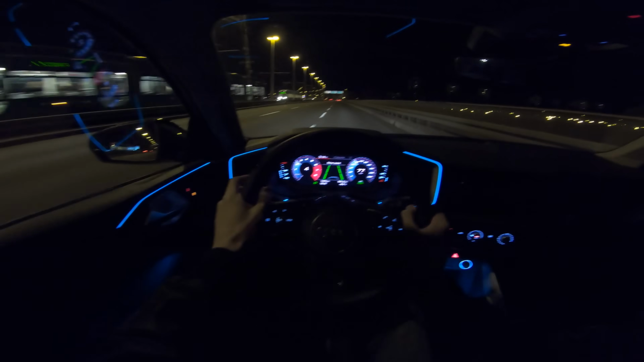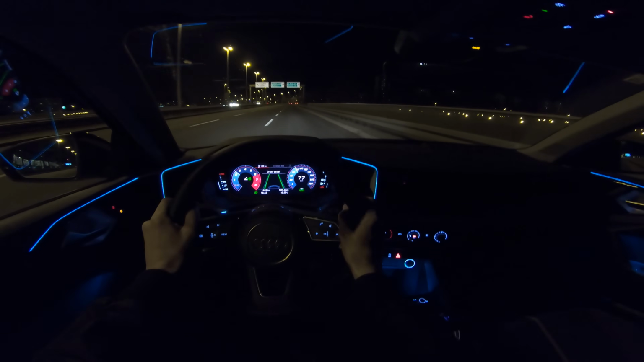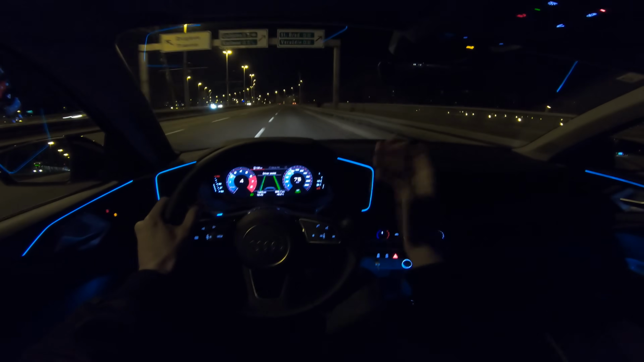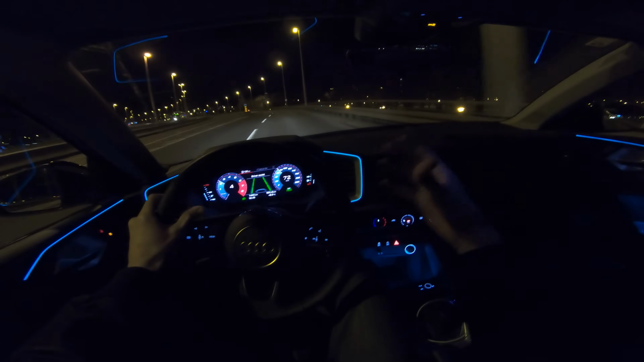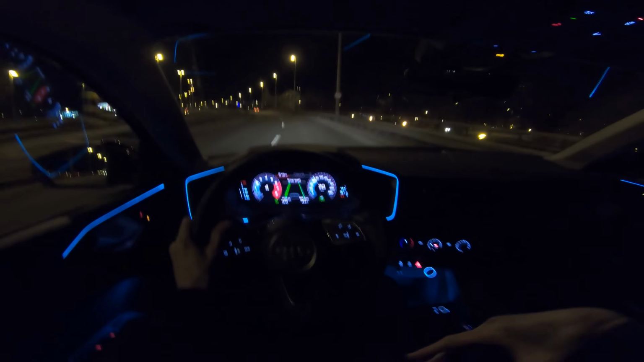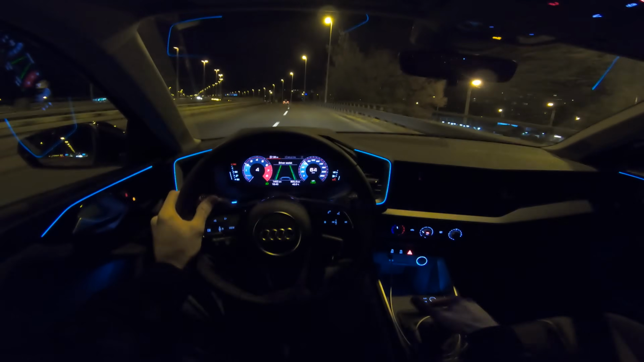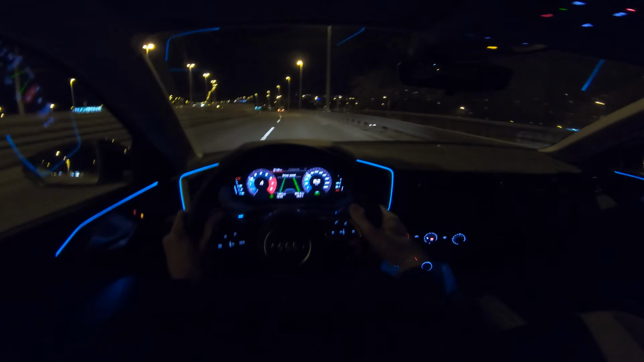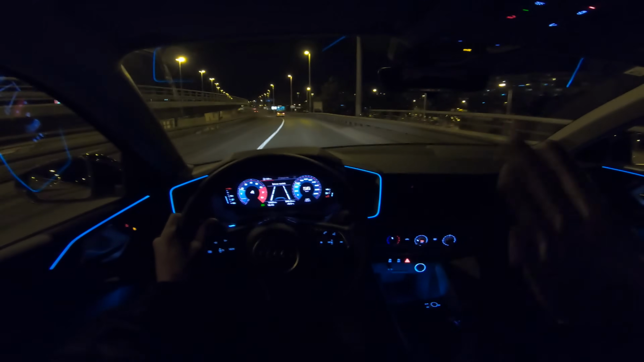The car is handling good. It is lowered. It has a sport suspension. Dampens the uneven parts pretty good. It's comfortable. You can feel them, but it's nice over the speed bumps. It's not too harsh, and the handling of the car is quite good. It's a short car.